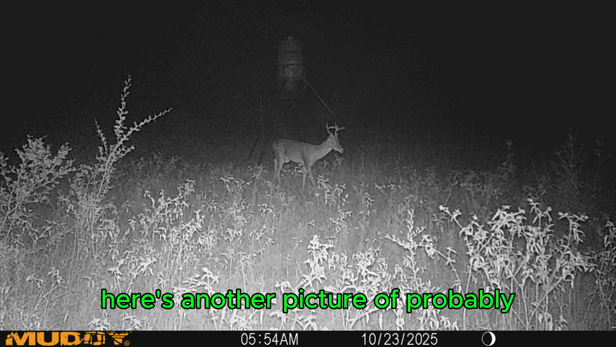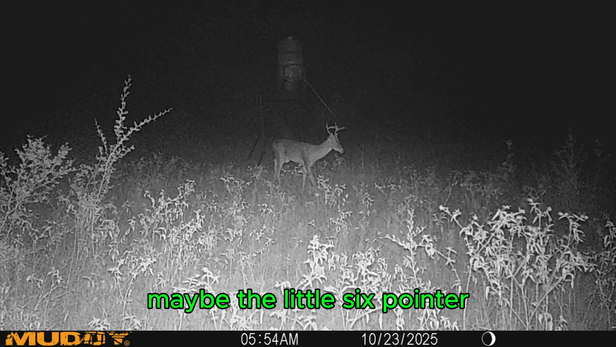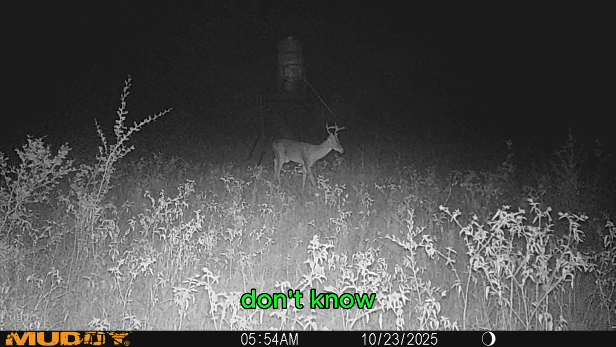Moving on, here's another picture of probably that little scrub buck, that little 5-pointer. Maybe the little 6-pointer, I don't know.